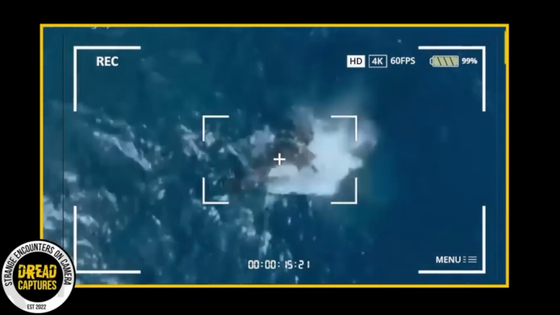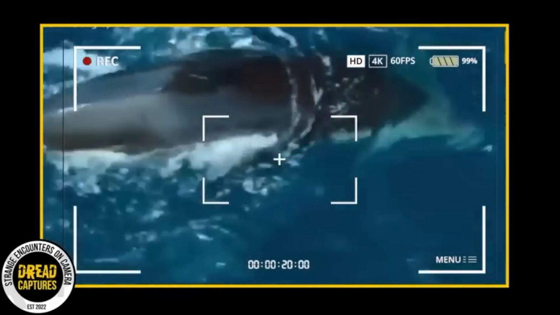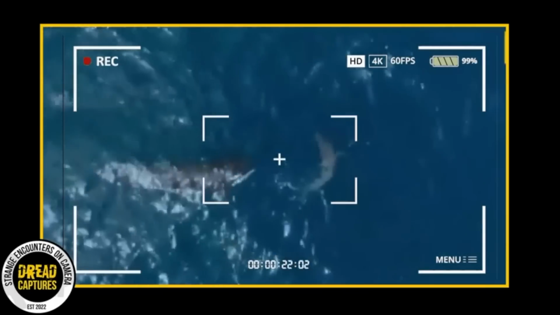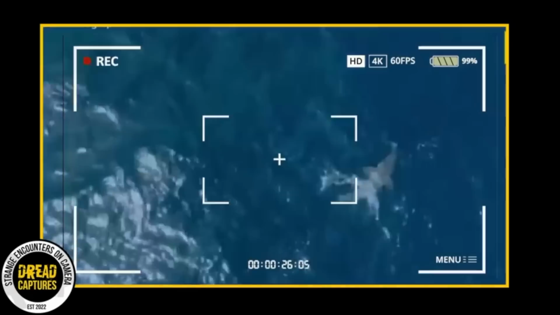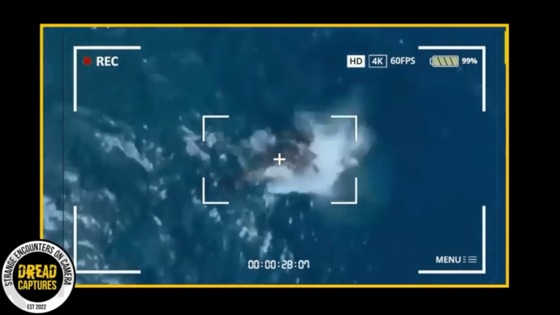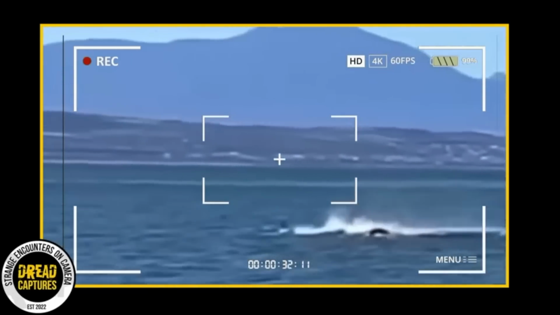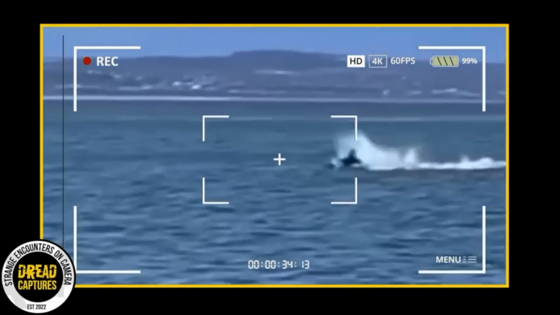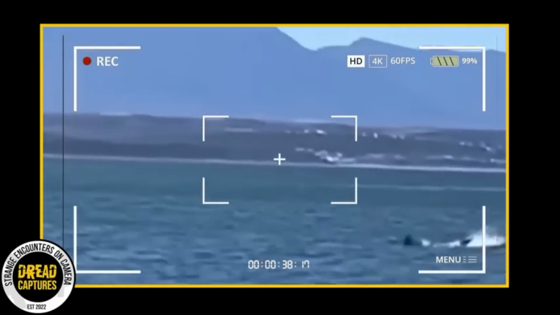Unbelievable new footage shows an orca taking down a great white shark in less than 2 minutes. I'm not sure if you've seen this, but this is becoming a more common occurrence in the South Atlantic Ocean. It appears that these orcas are getting quite the reputation. They're getting known for hunting great white sharks for their livers, which are rich in fat and oil.